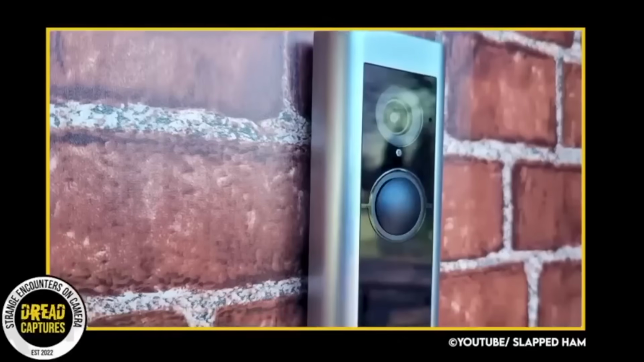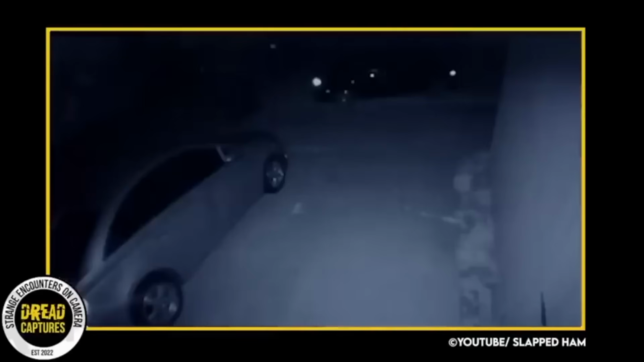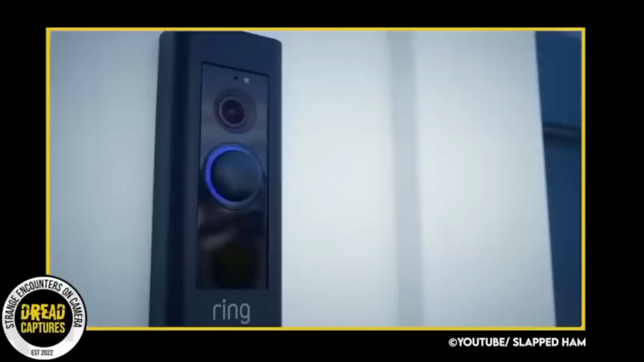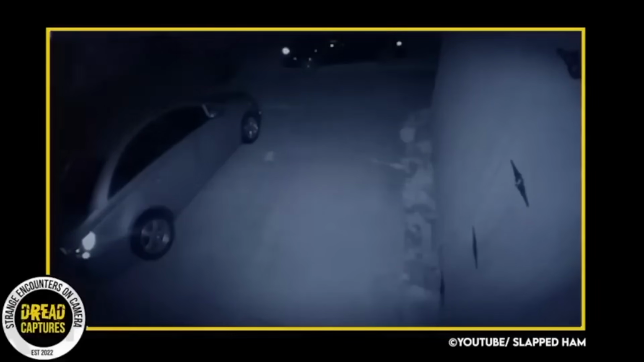The concept of the video doorbell was initially introduced in 2013. Since its mass production, users like Redditor Love Crystals from Dallas, Texas have been capturing unusual sightings on their doorbell footage. These cameras have been able to capture more than just human intruders. In this particular footage, the camera was positioned on top of the user's garage. The video shows a driveway and a parked car outside the user's house at night.